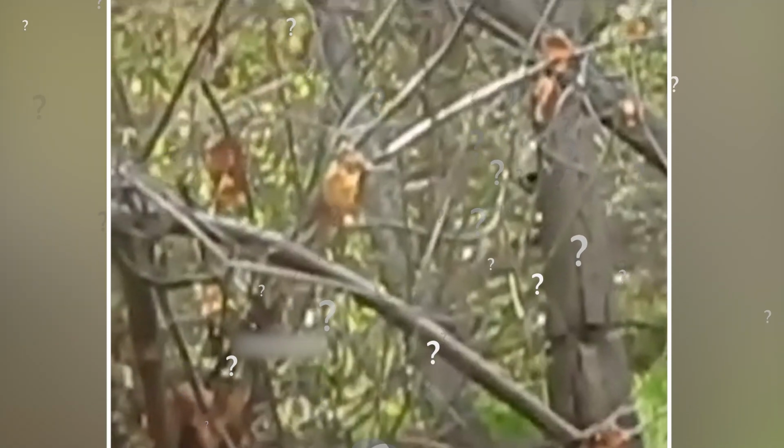Some believe the alien figure might have been hiding, trying not to be seen by humans. Or perhaps it was just passing through, part of a larger mystery hidden deep in the forest.